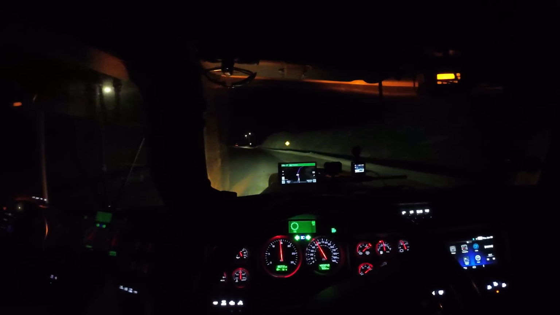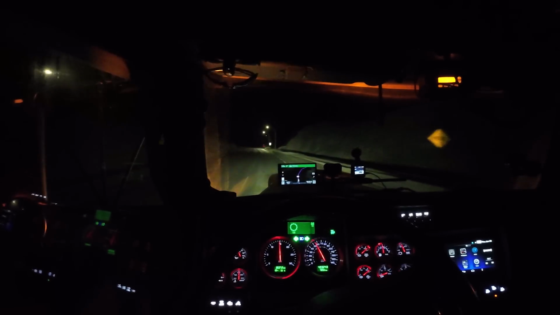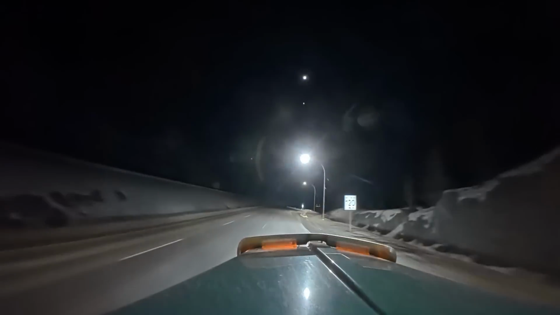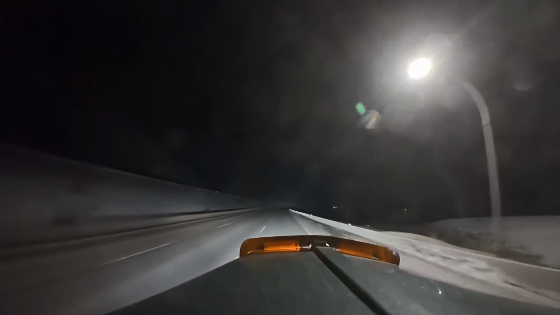I think that truck is pretty much at the top of the hill there. I went to manual mode and we upshifted. Interesting. Well, I'll just downshift when we get to the top.